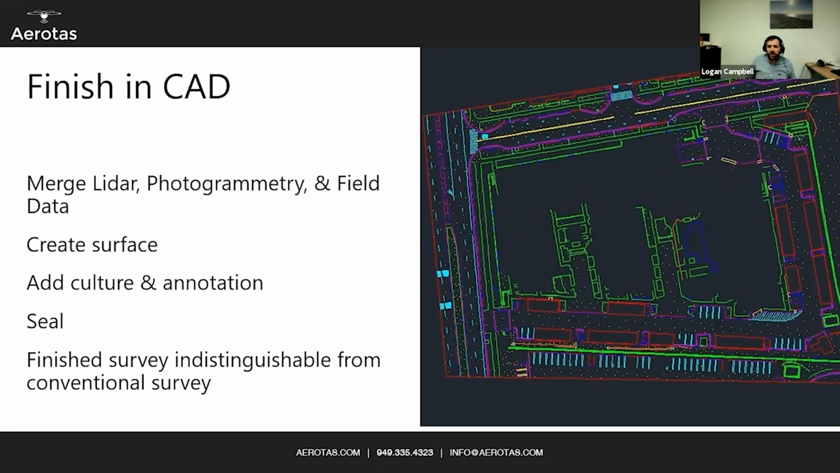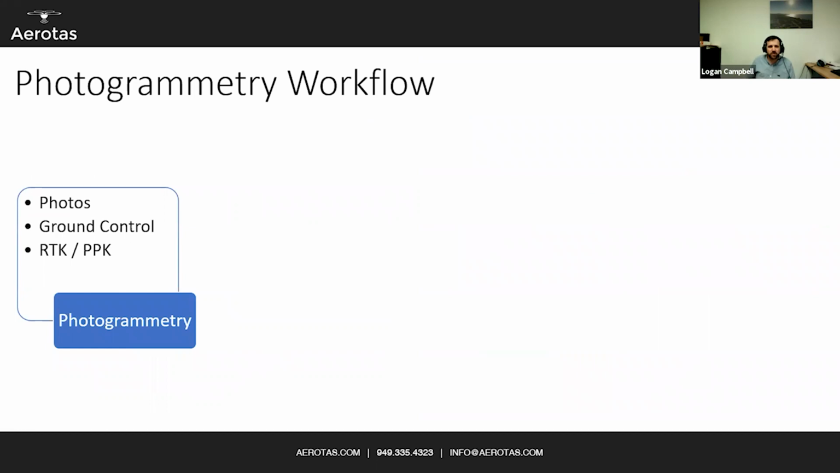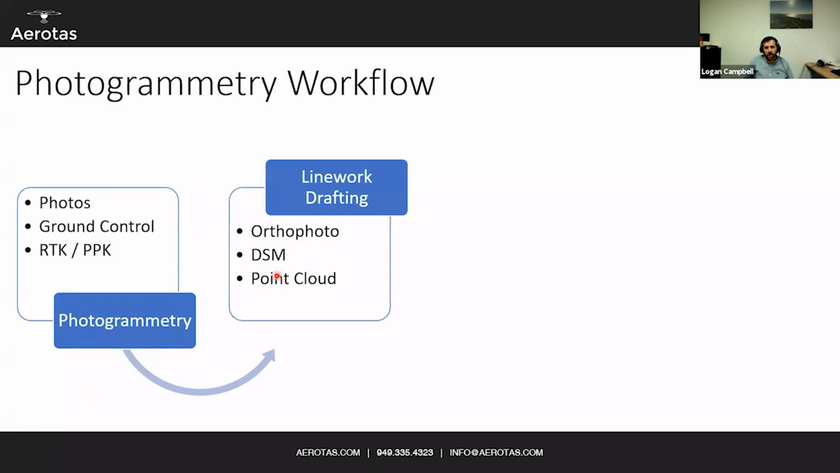So if I can summarize all of this in, well, 2 slides now, starting with the photogrammetry workflow. Your photogrammetry workflow starts with your photos, ground control points, and any RTK or PPK data you have. That goes through the step that we call photogrammetry, which gets you an ortho photo, a digital surface model, and, Trey, what you were asking earlier, the digital surface model is the full surface that has literally everything in it, including the trees and buildings and stuff you don't want, and your point cloud.